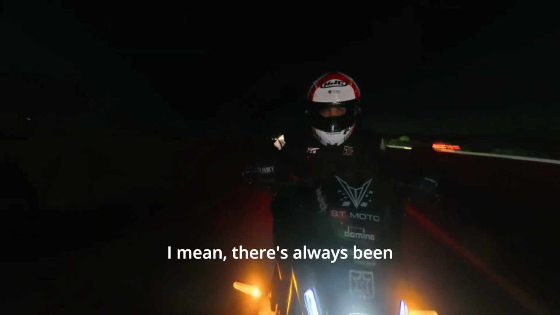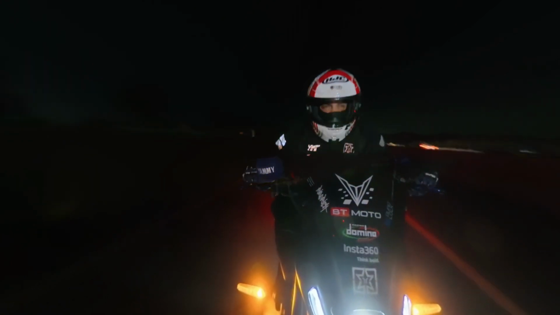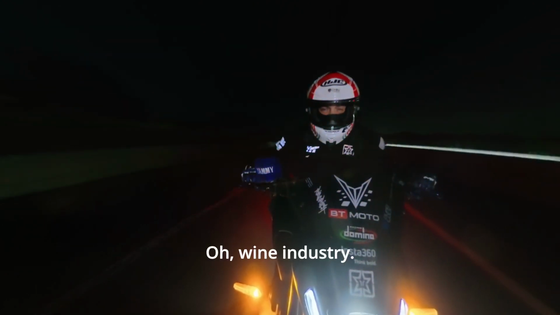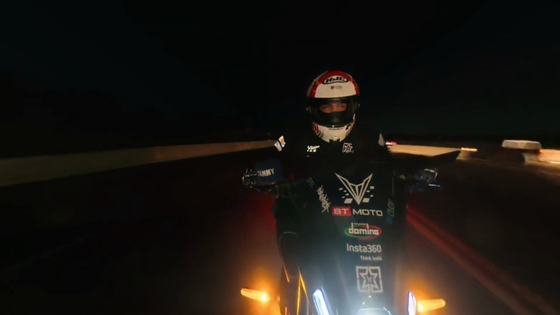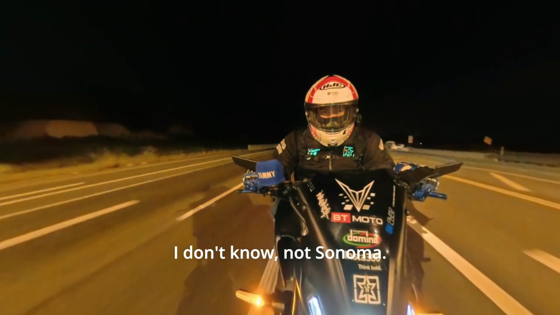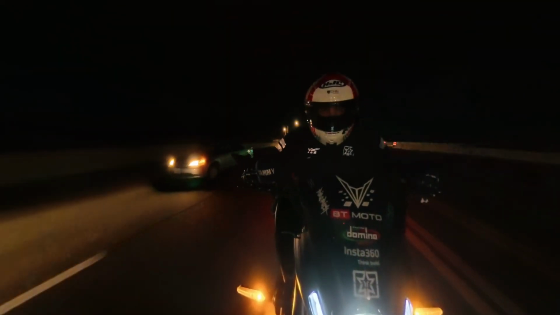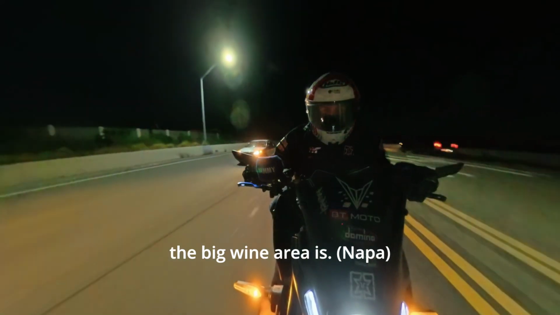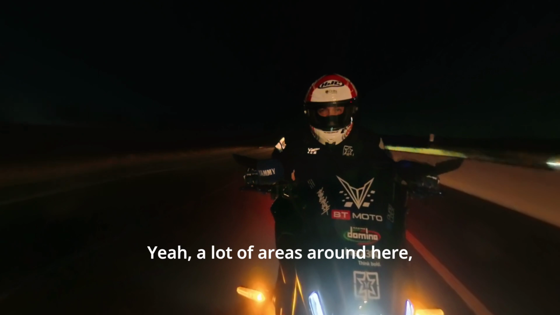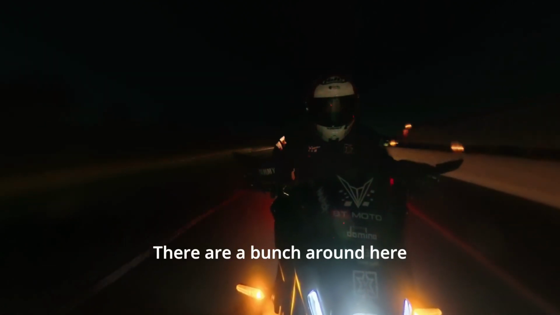I mean, there's always been vineyards around Livermore, but over the last 10, 15 years, it's really blown up. The whole wine industry. We're not too far from Sonoma. I don't know, wherever the big wine area is. Yeah, a lot of areas around here have almost been taken over by vineyards. There's tons of them around here.